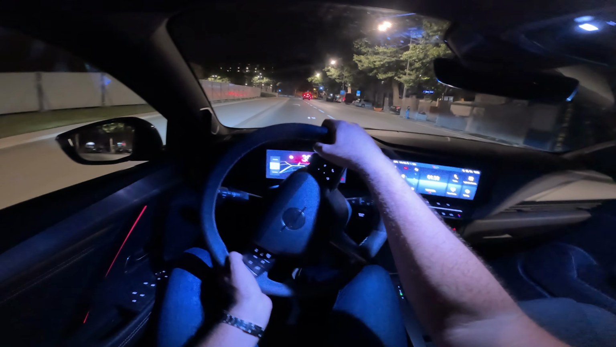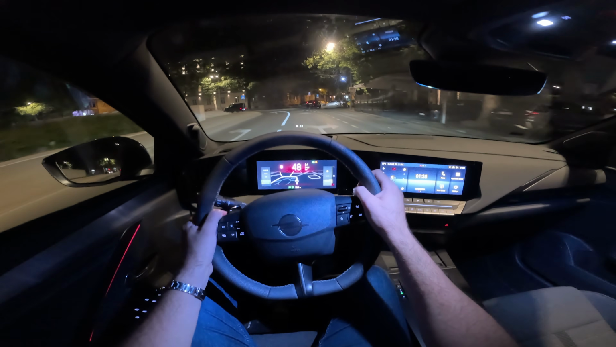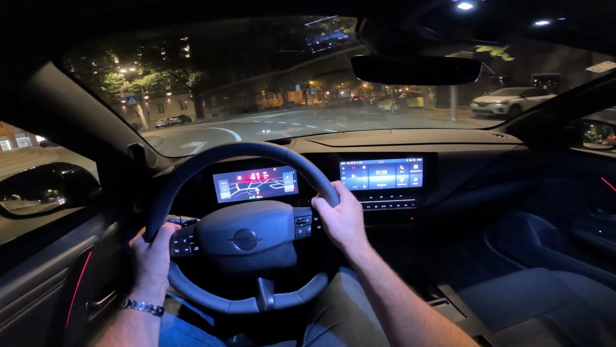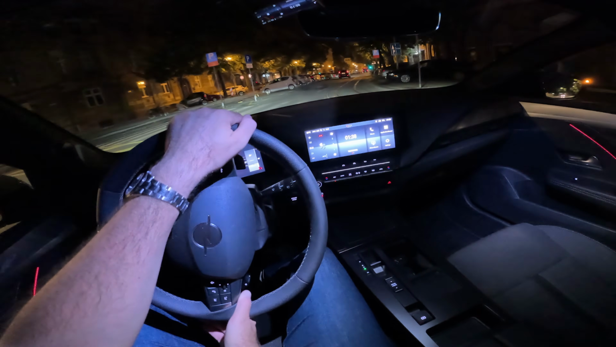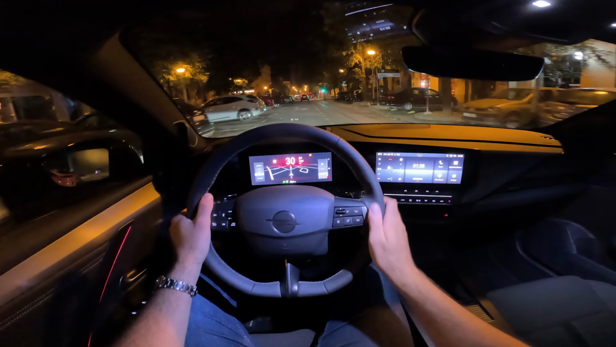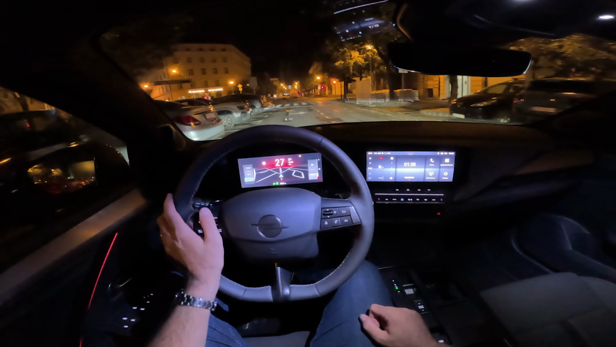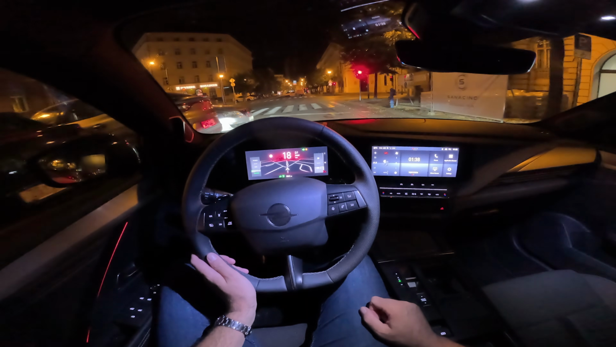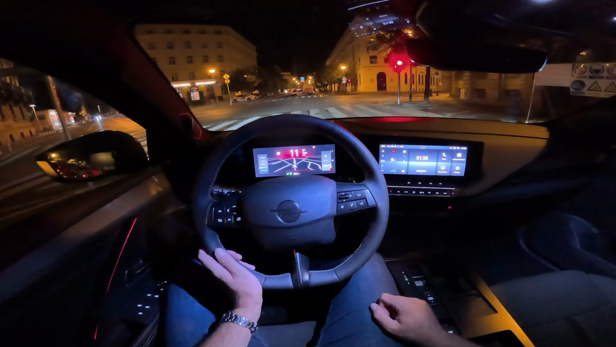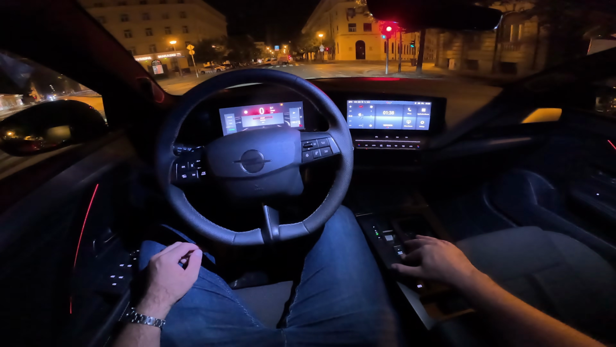Nice sharp steering. Back to normal mode.